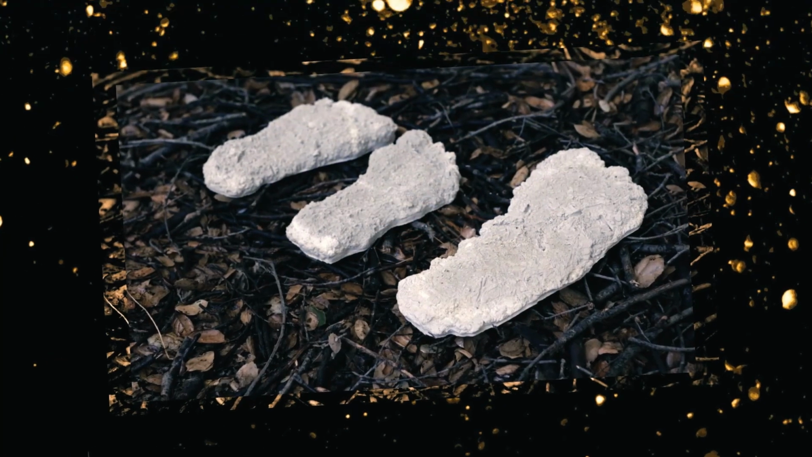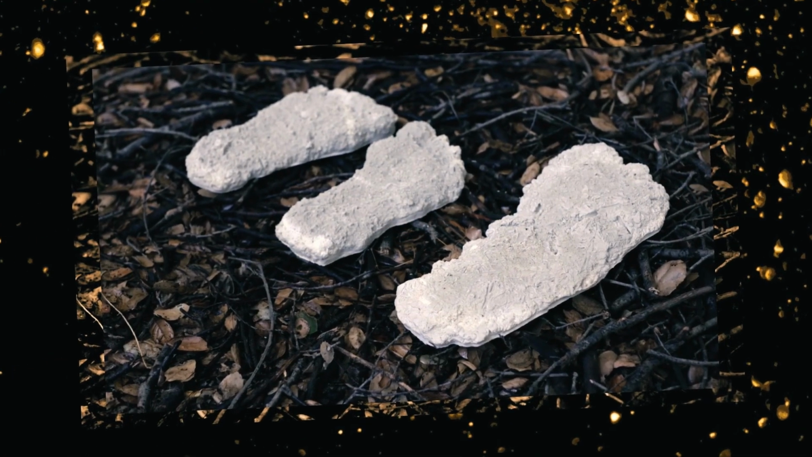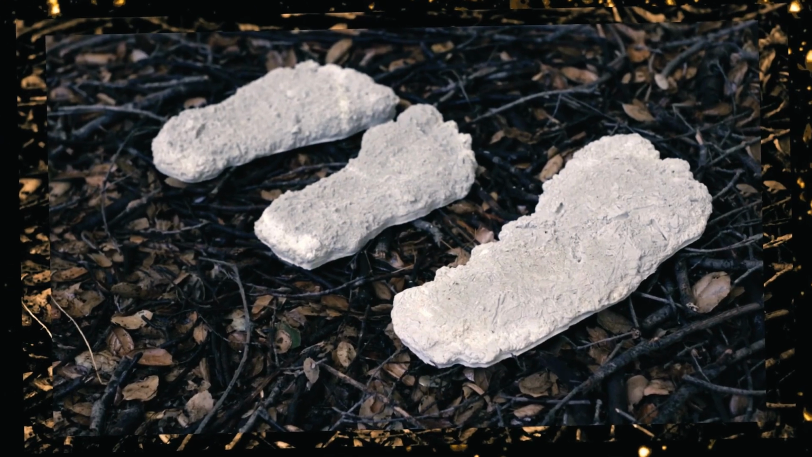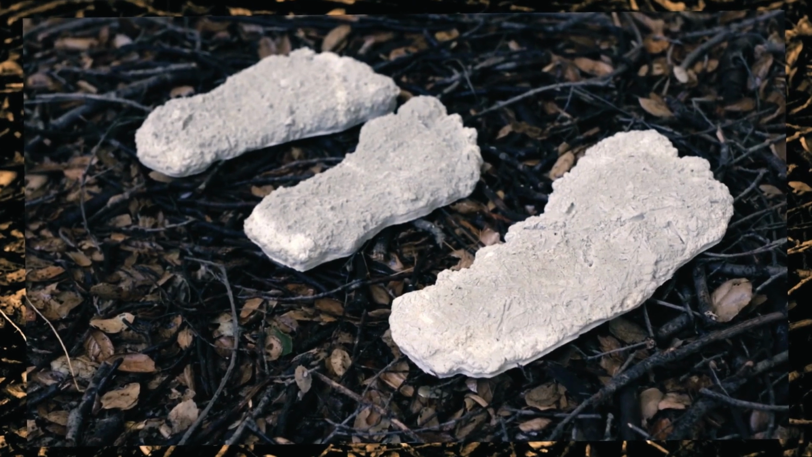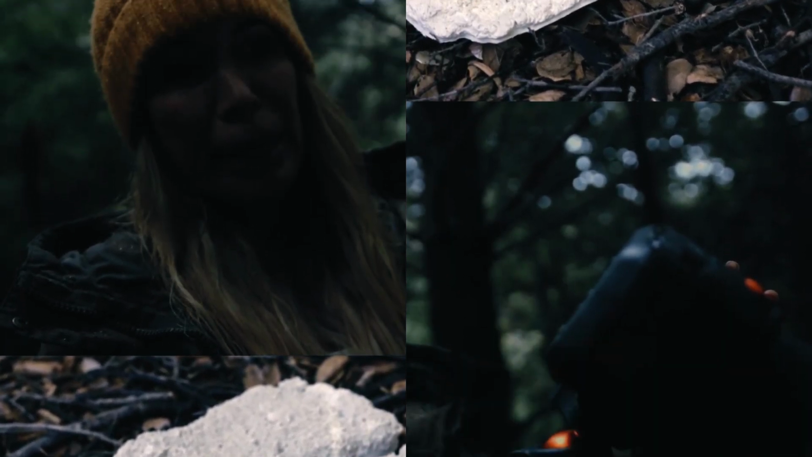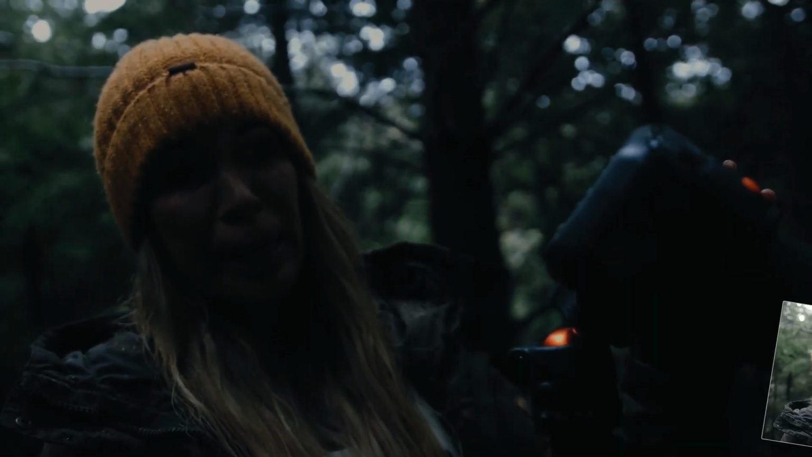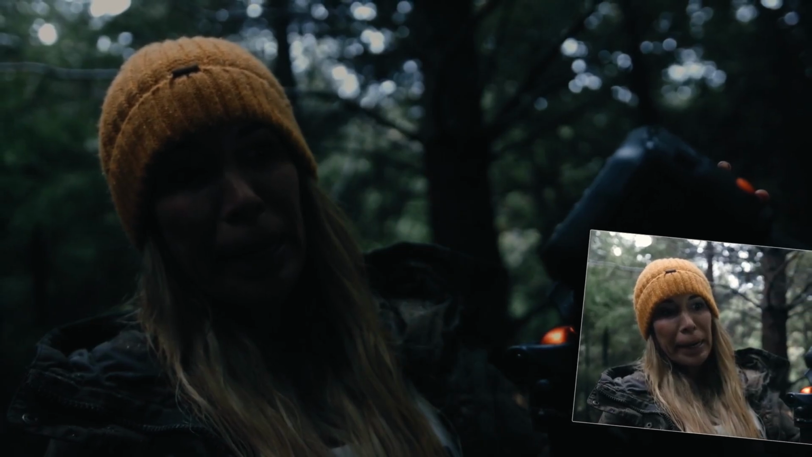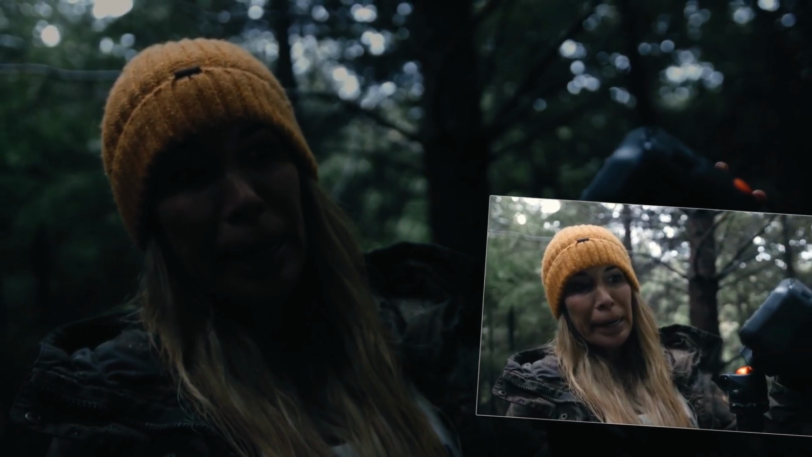3. Forensic audio analysis. The team has recorded numerous vocalizations that defy easy classification. These sounds are not the howls of wolves or the cries of coyotes. They are analyzed with audio software, revealing complex layers and frequencies. On one occasion, a recorded howl was played back to a pack of wild wolves, who reacted not with answers, but with clear signs of fear and confusion. A behavior wildlife experts suggest indicates the presence of an unknown, dominant predator.